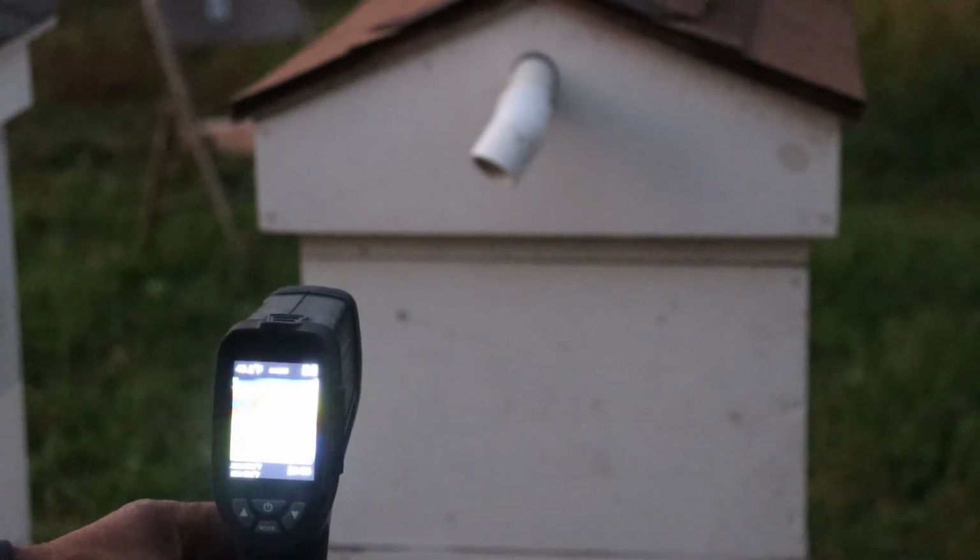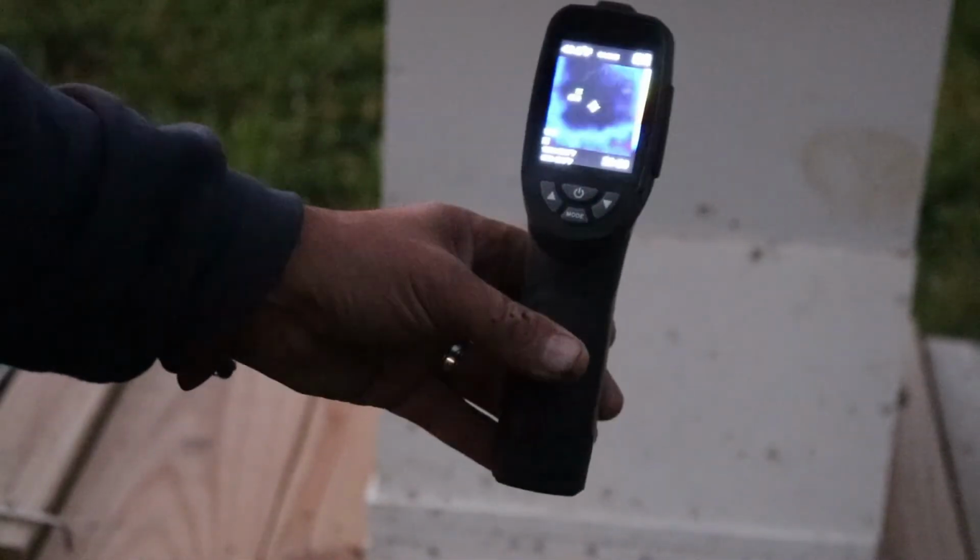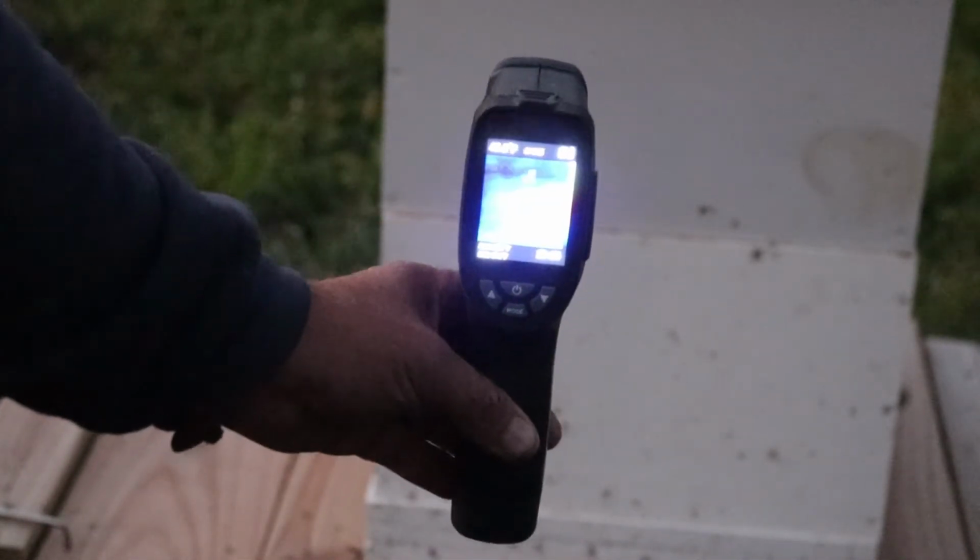I think you gotta aim it exactly straight on. I don't play with this thing that often, but look at all that yellow. See that? That hive is packed with bees. It must be set for like a minute or something. I haven't used this for a while.